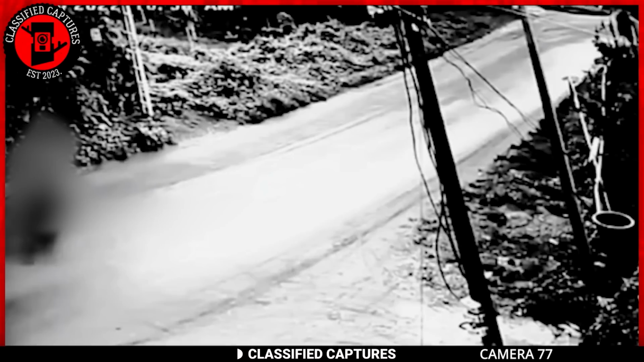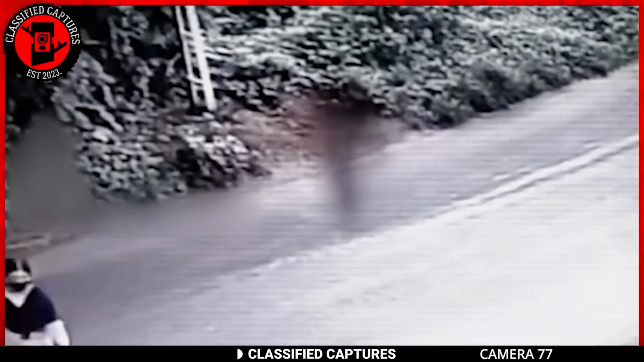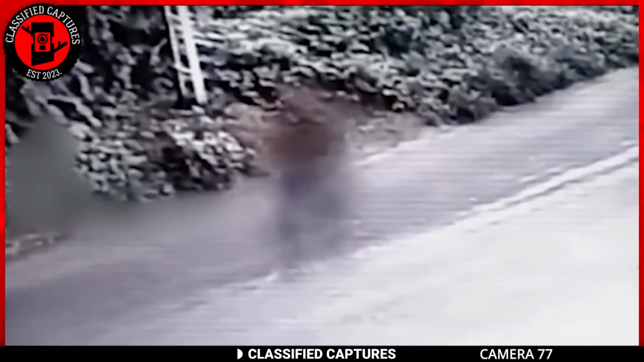That's when she sees the figure. By the time she notices it, she's almost out of the camera's view. But you can clearly see her reaction. She starts immediately running. What could this entity be?